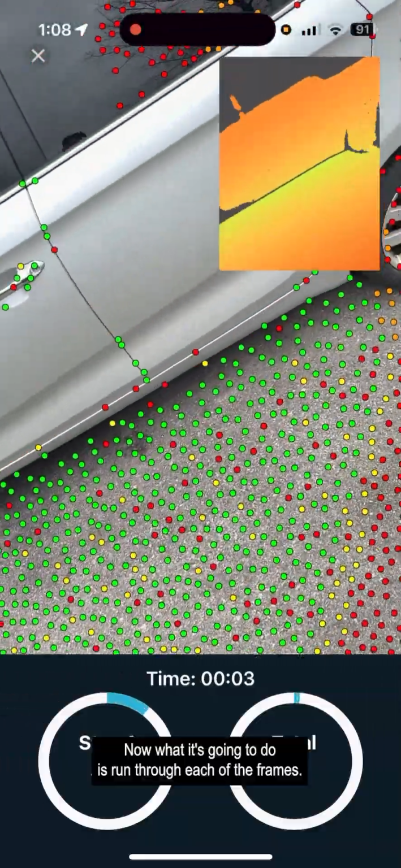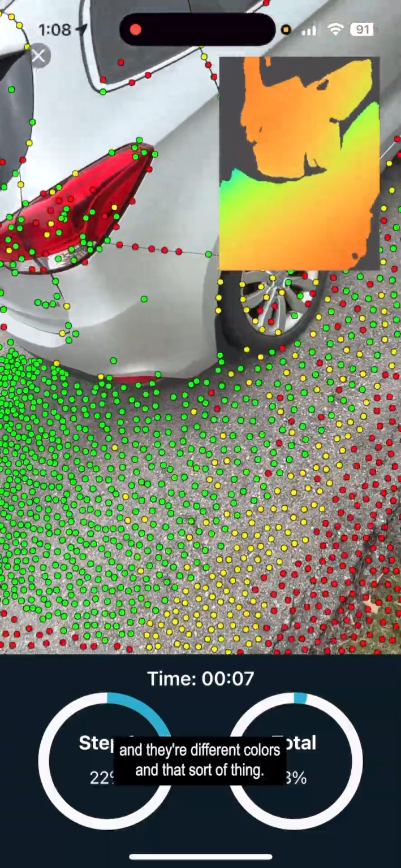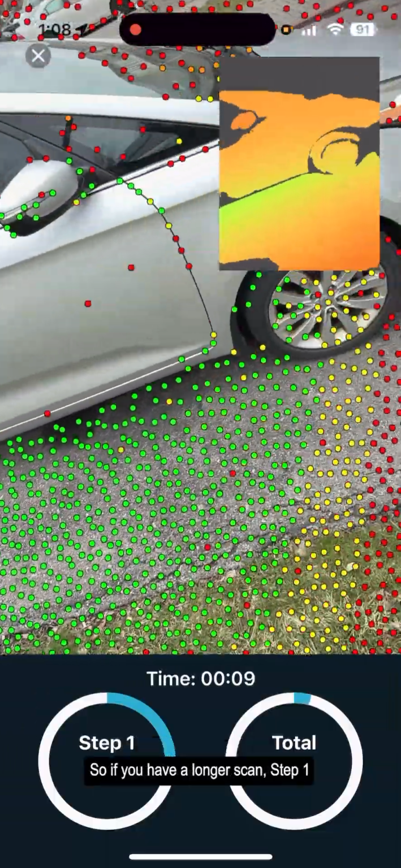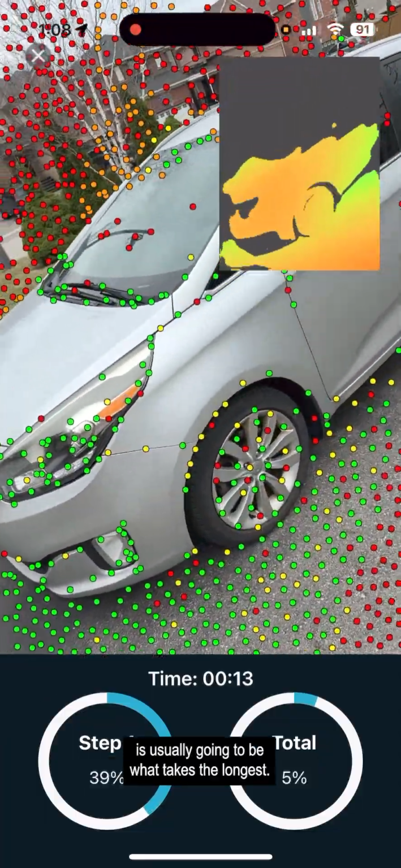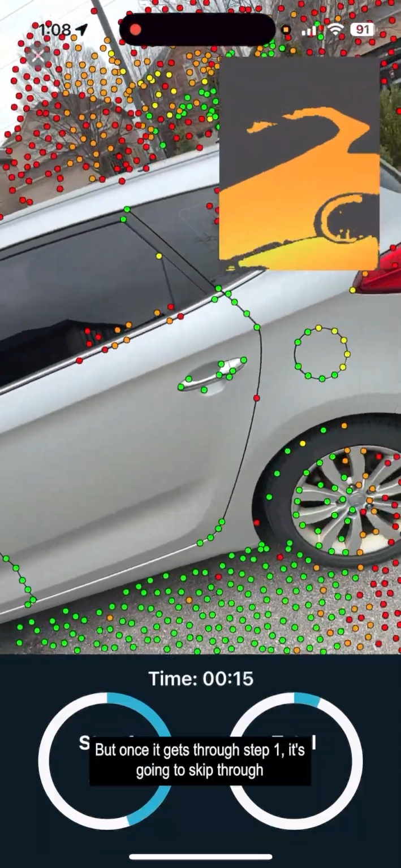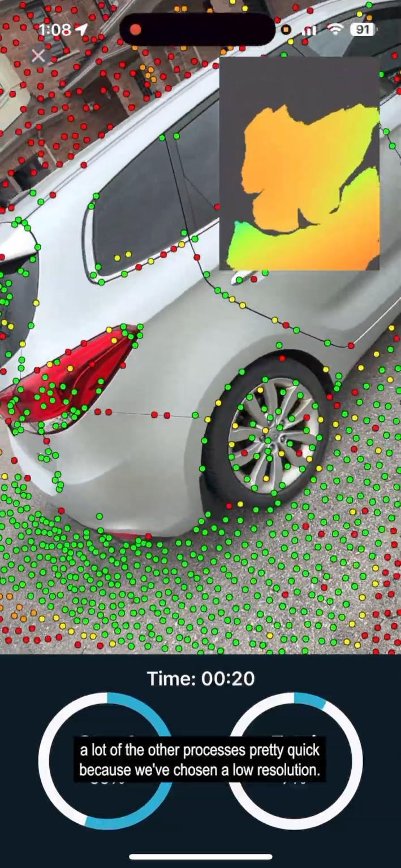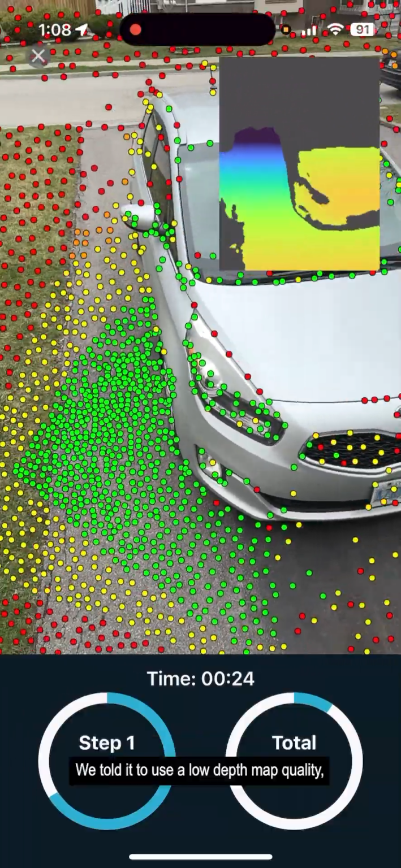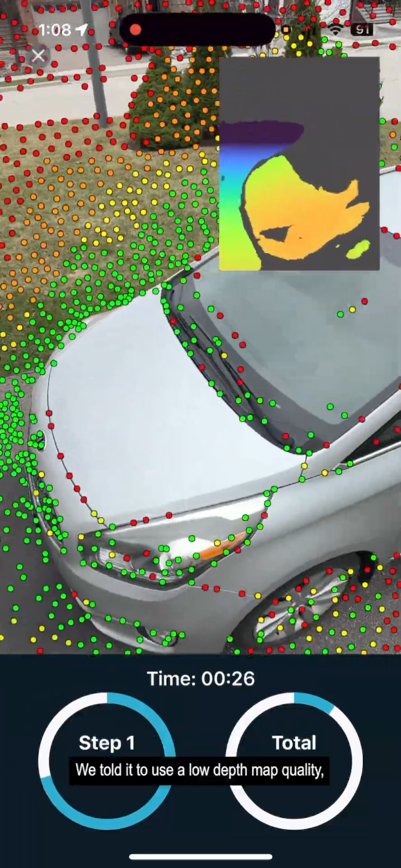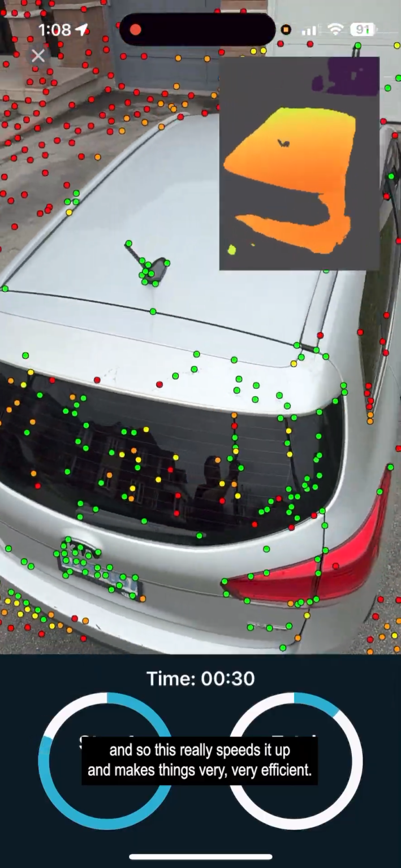Now, what it's going to do is run through each of the frames, and you can see here you've got all the points and their different colors and that sort of thing. So if you have a longer scan, step 1 is usually going to be what takes the longest. But once it gets through step 1, it's going to skip through a lot of the other processes pretty quick because we've chosen a low resolution, we've told it to use a low depth map quality, and so this really speeds it up and makes things very, very efficient.